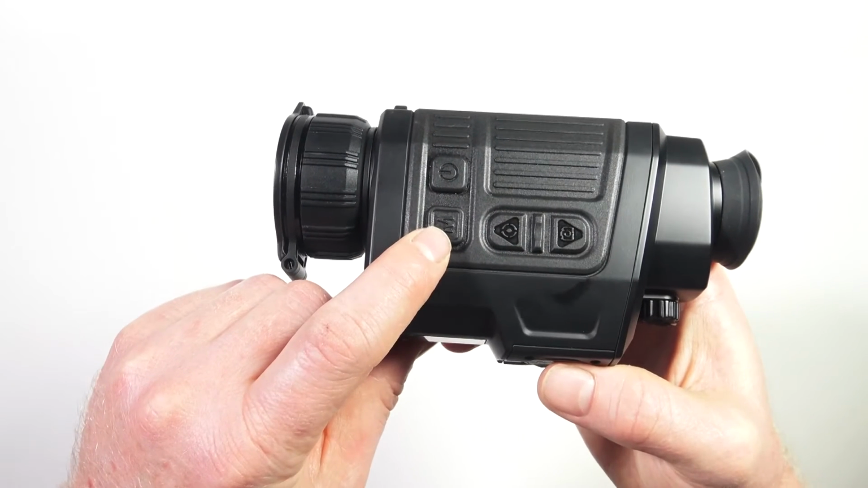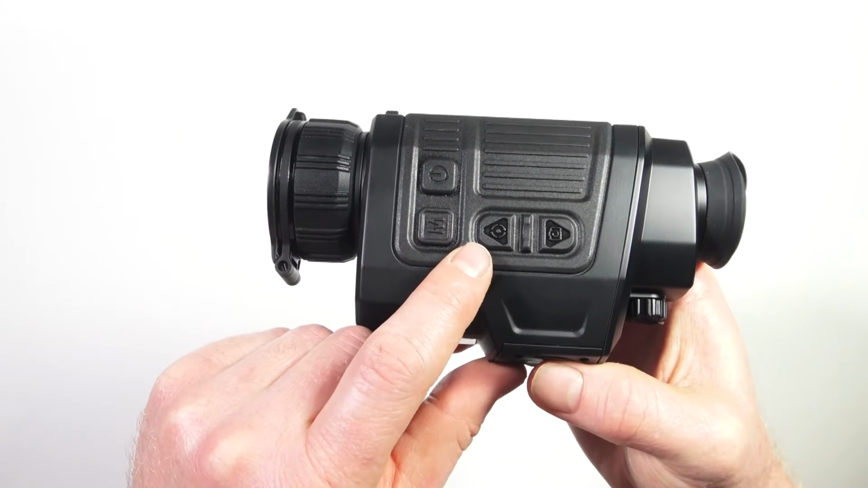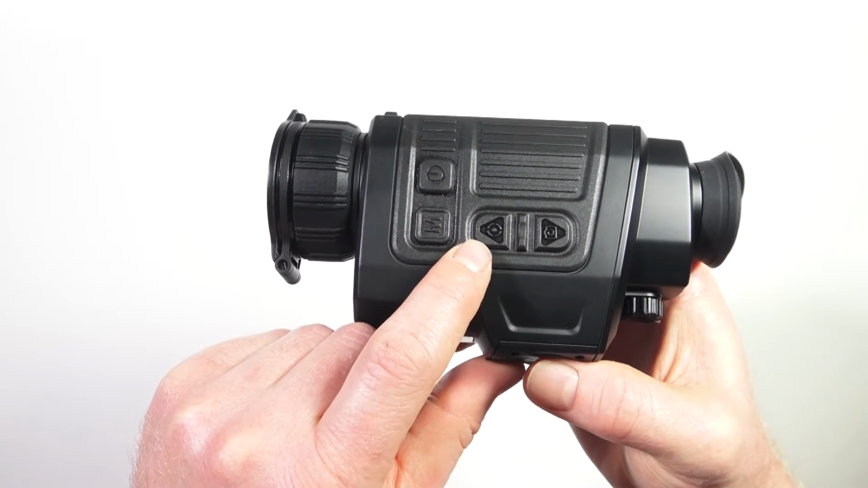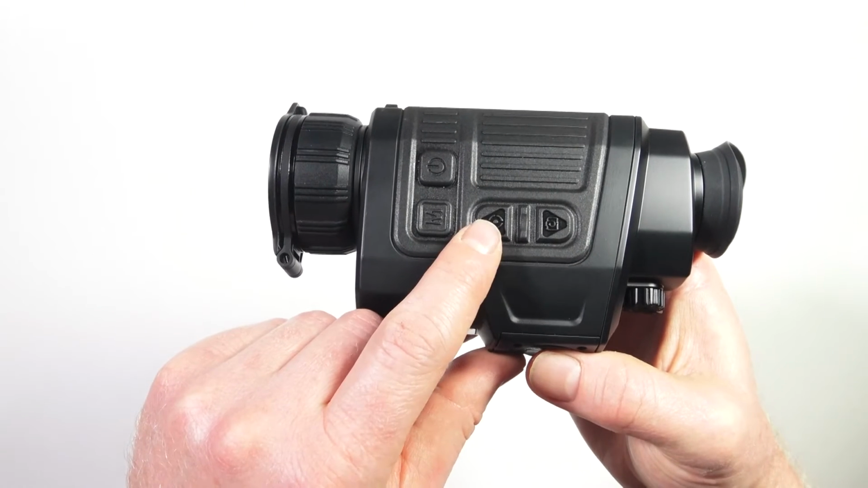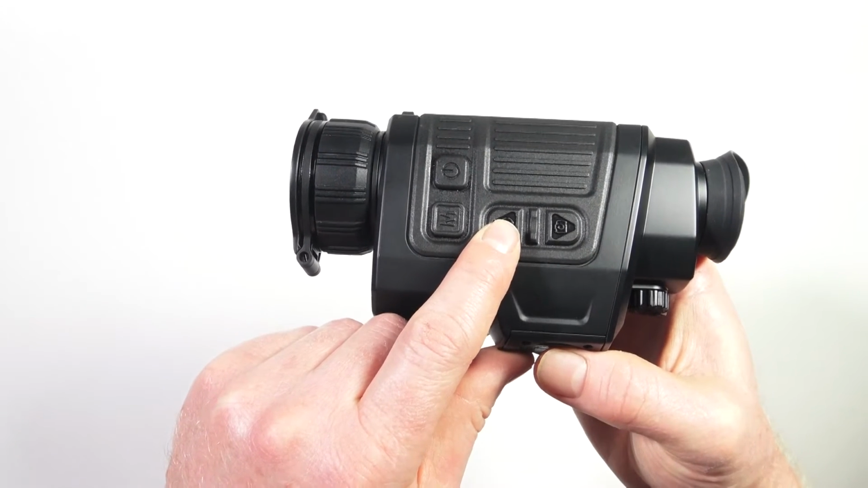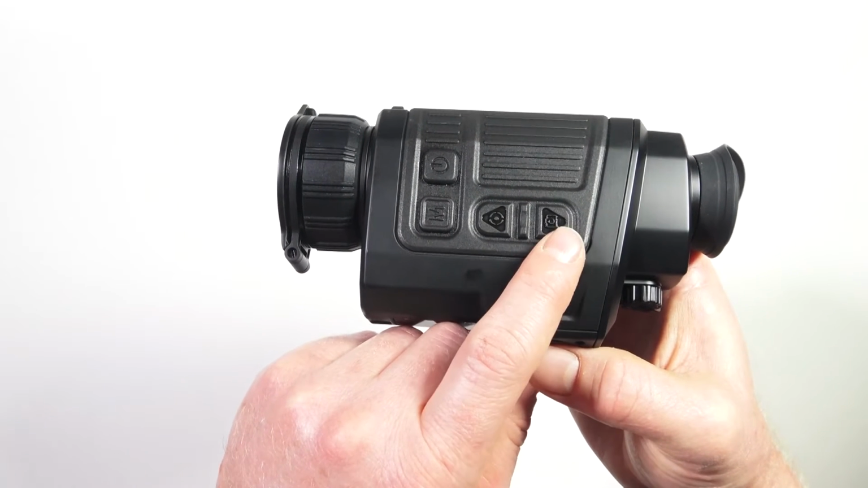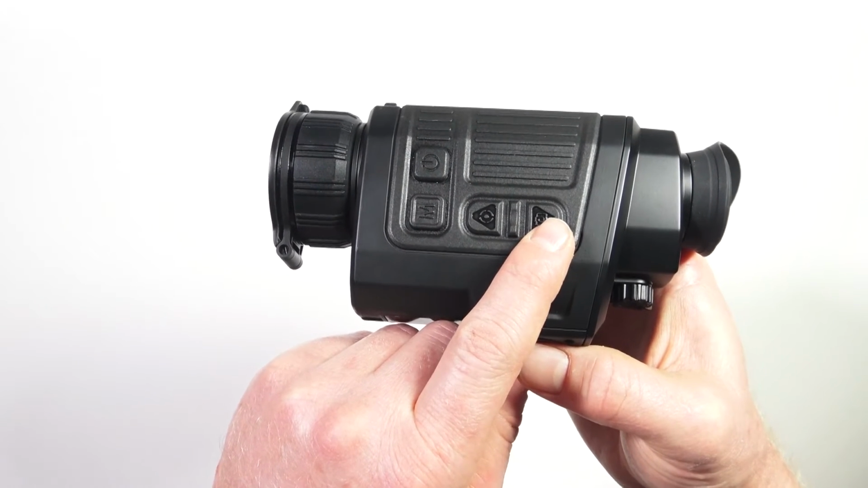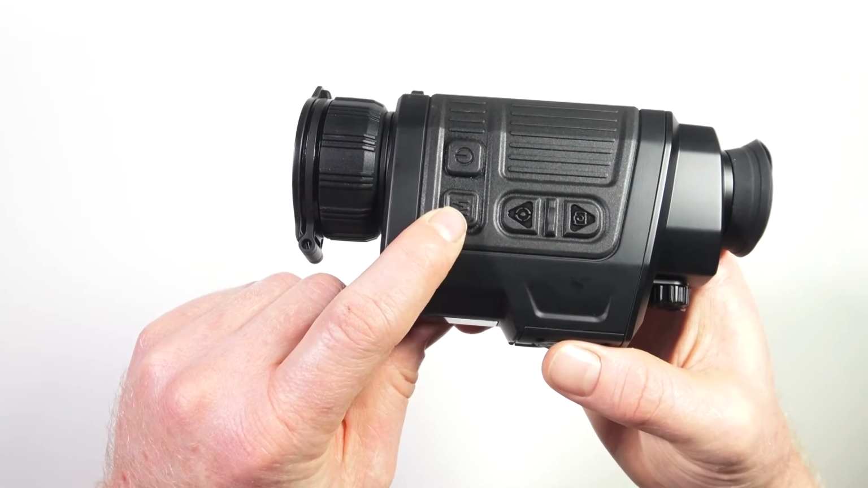If you press the M button again while the quick access menu is open, it'll cycle through to a new set of options, where at the top you'll see the brightness control, which is controlled and changed with the rangefinder button. And the bottom will be the contrast options, which you can change with the capture button. And then if you press this again, it'll take you back to the main screen.